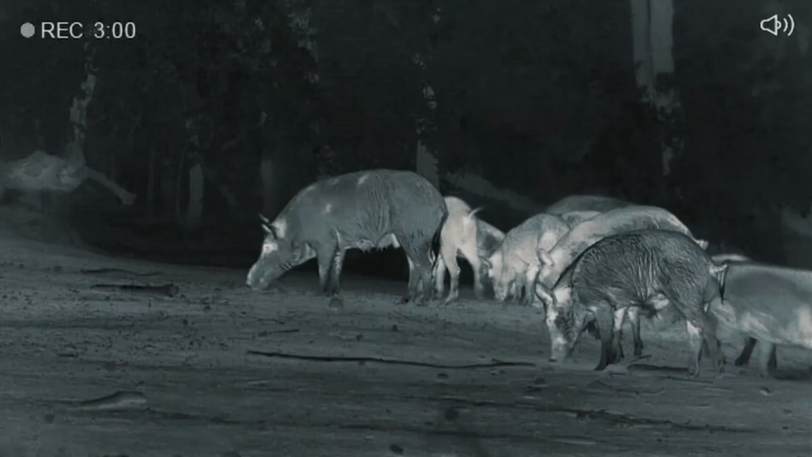She down, baby. All right, so these pigs came in from our right over here. They came right down the road, just like the last two groups have done. Finally worked their way over where we can get a good clear shot on them. I don't know, 30 yards maybe. Big pig down.